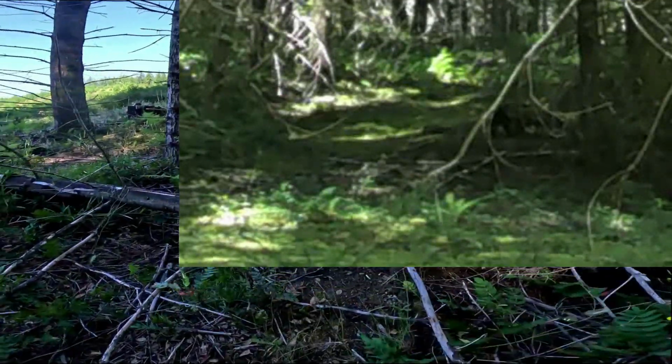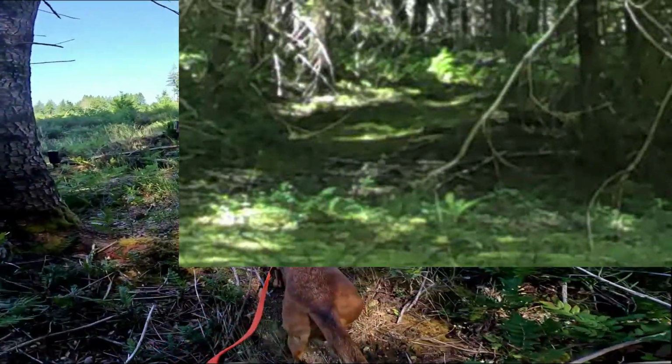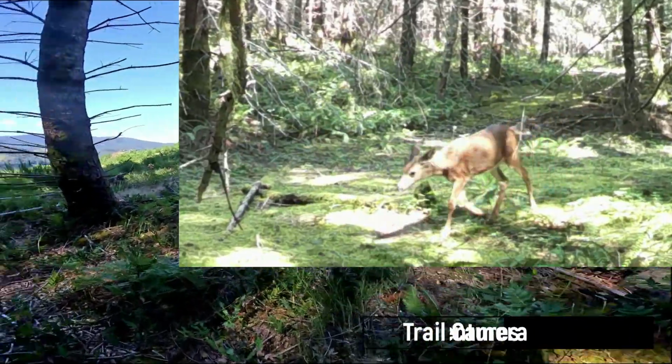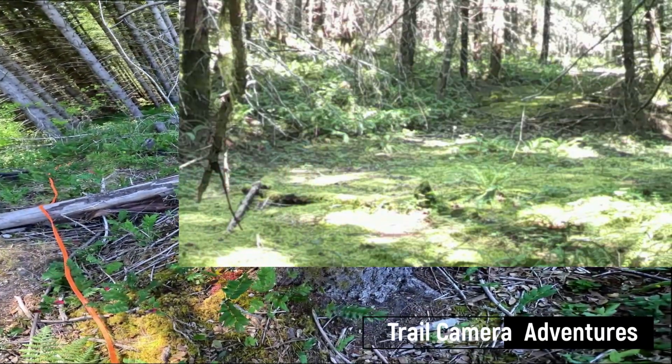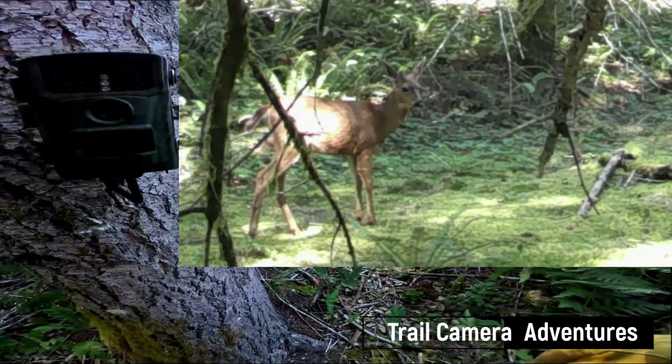So let's see how these cameras fared. Oh, I can see already this one's been bumped around. Okay. Oh yeah, it's even a little loose.